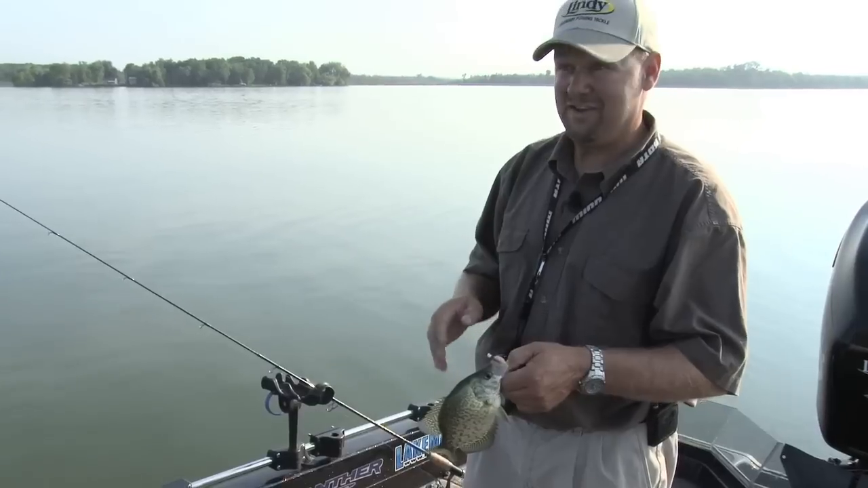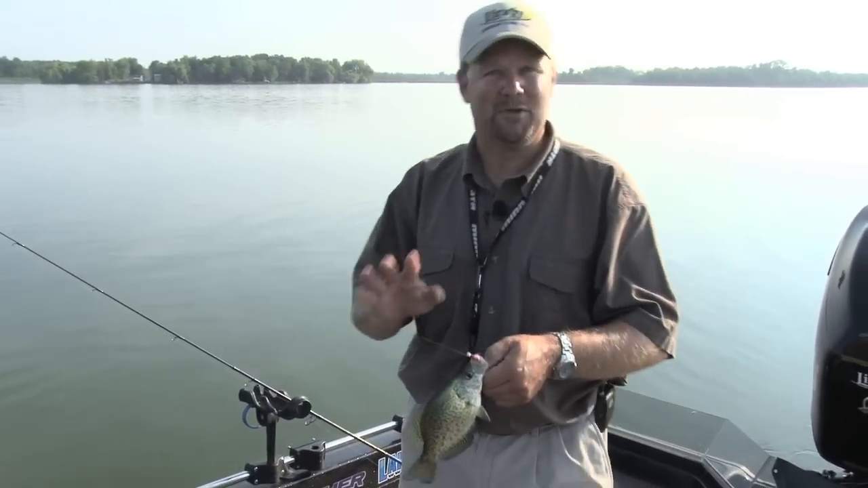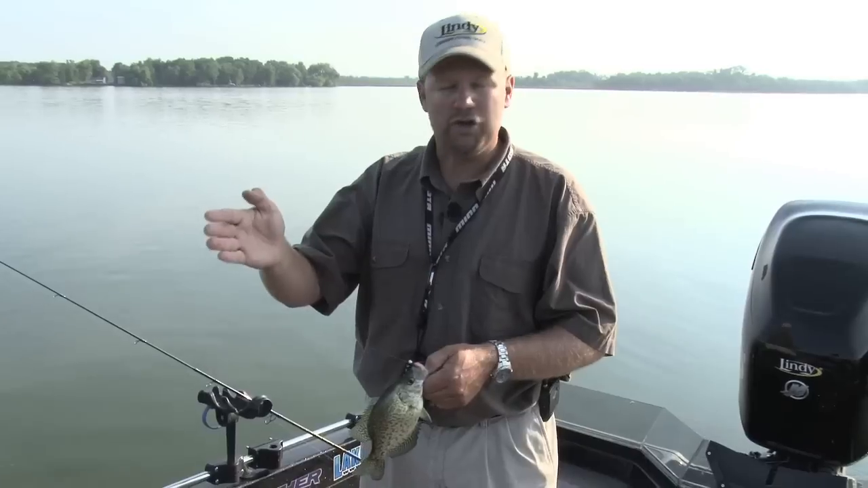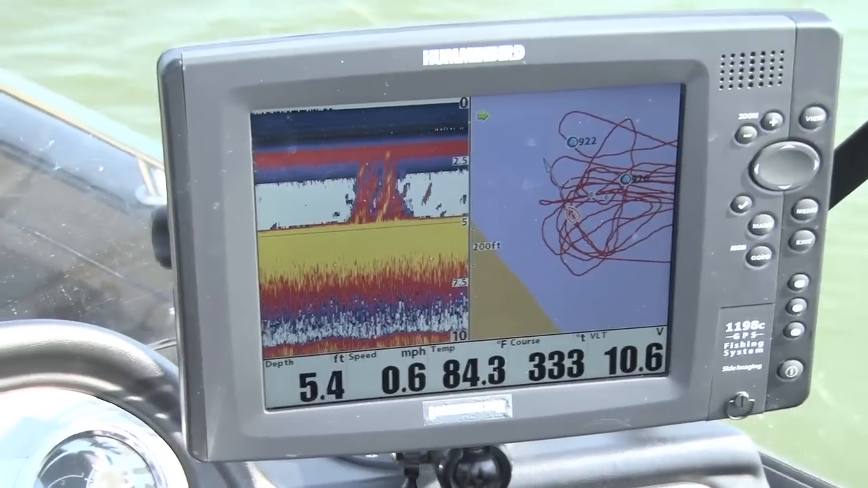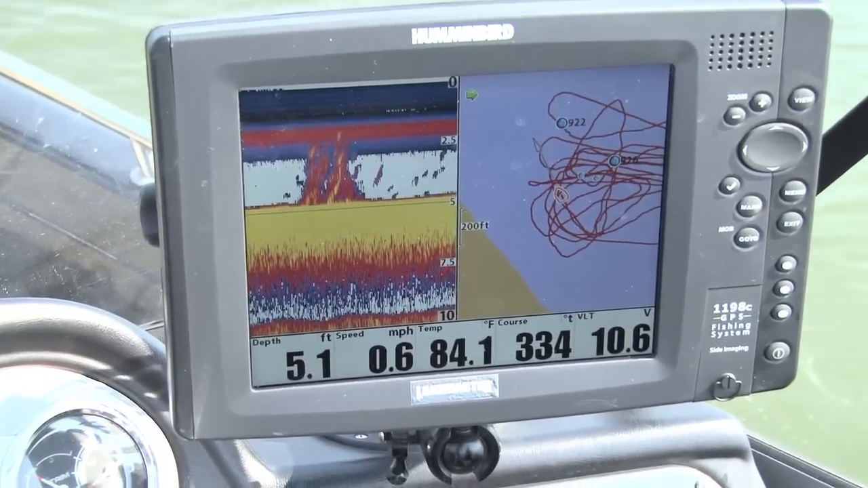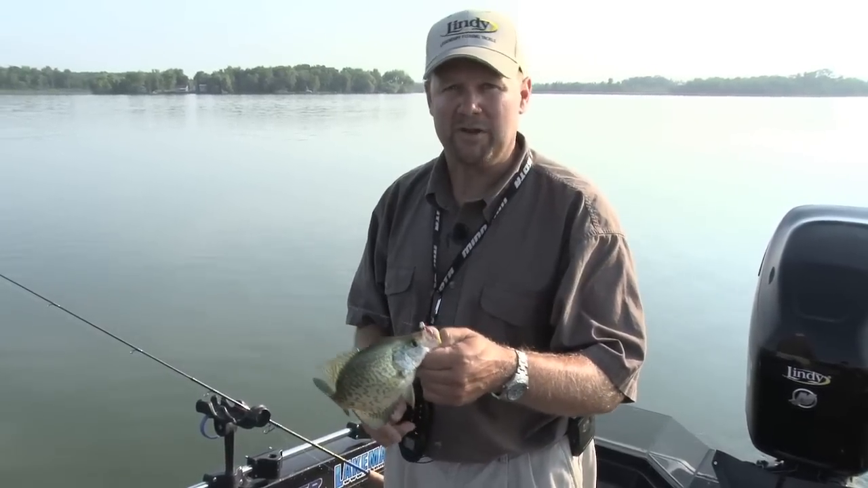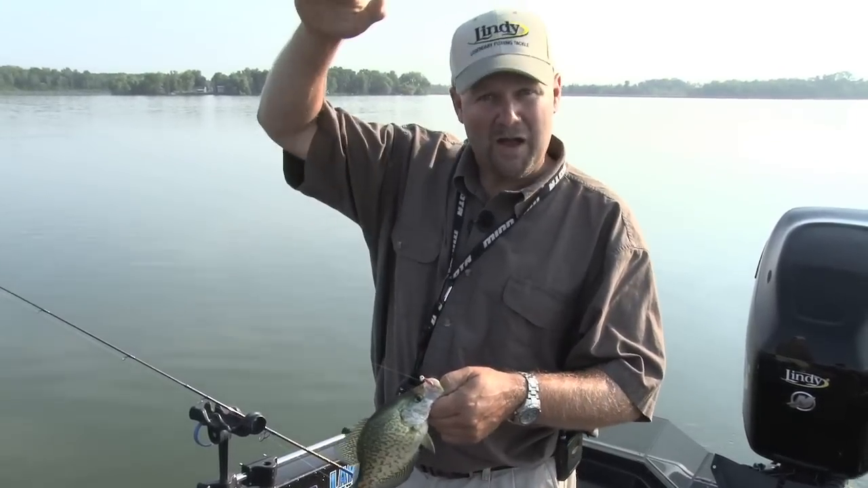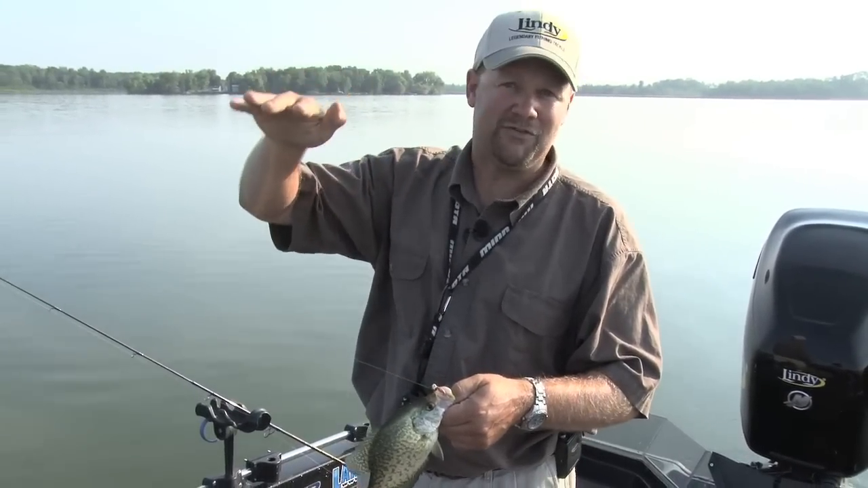And actually, they're really easy to find. The whole key to finding them is just find the deepest part of the lake. Get out in that area, look at your graph, because what you're going to see is fish suspended. And the reason these crappies do that is they're sight feeders. This guy runs around looking for something to eat. He doesn't necessarily live down on the bottom. He comes up in the water column and he suspends at this time of year.